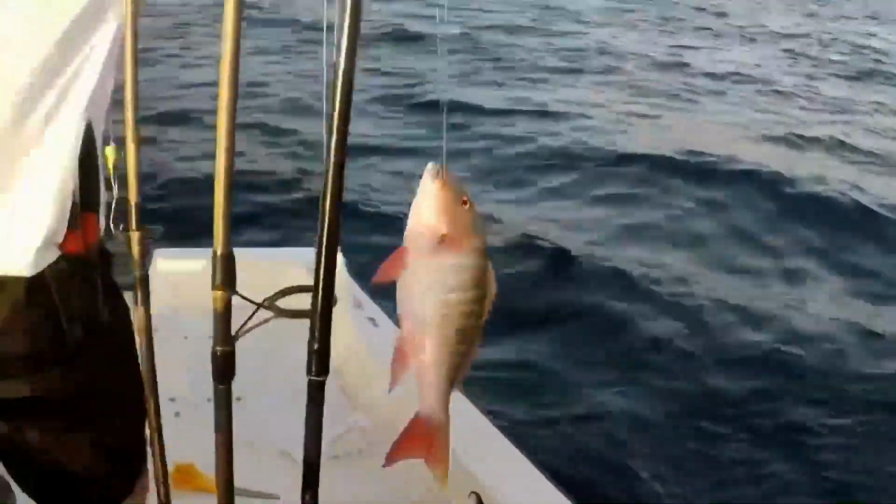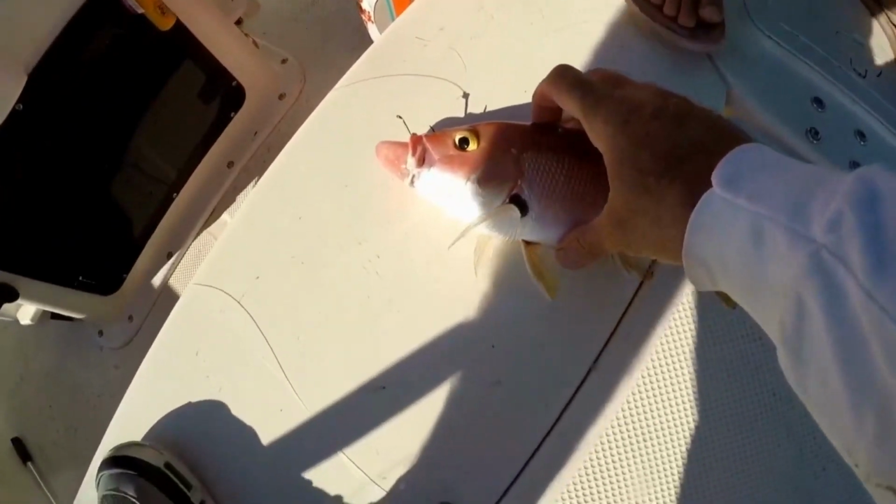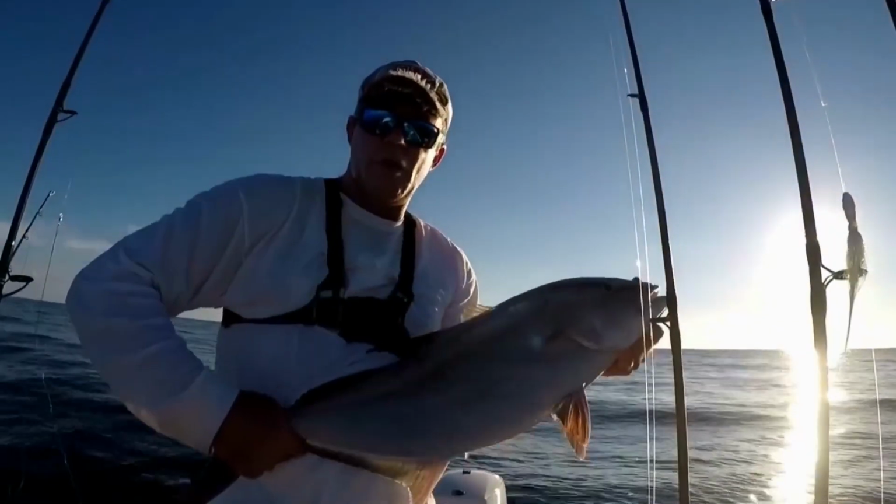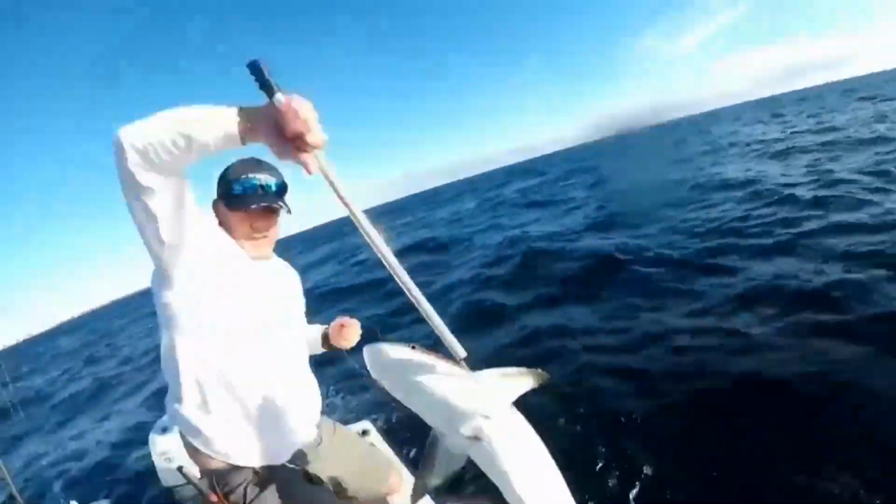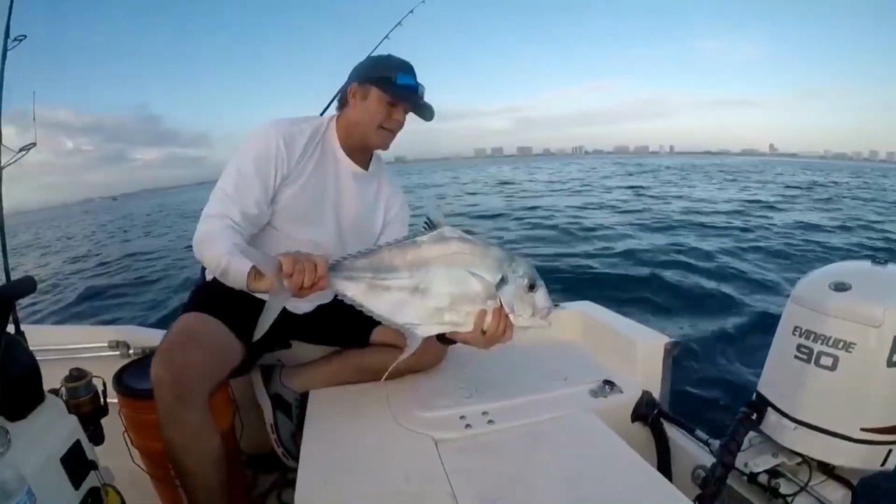There are snappers, mutton snappers, yellowtail snappers, yellow eye snappers. There are mackerel, king mackerel. There's amberjack. There's tuna. There's bonita. Bonita are very abundant around wrecks. You can catch cobia. There's African pompano. And there's grouper. All these species make home on the wrecks.